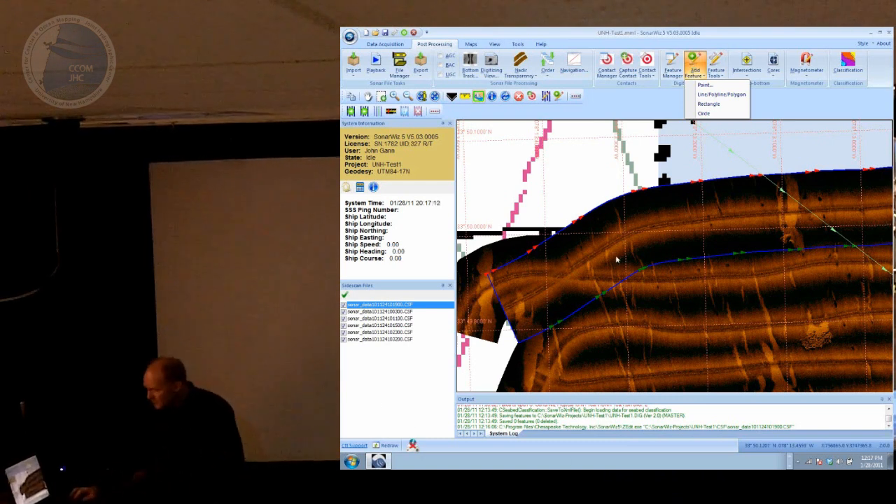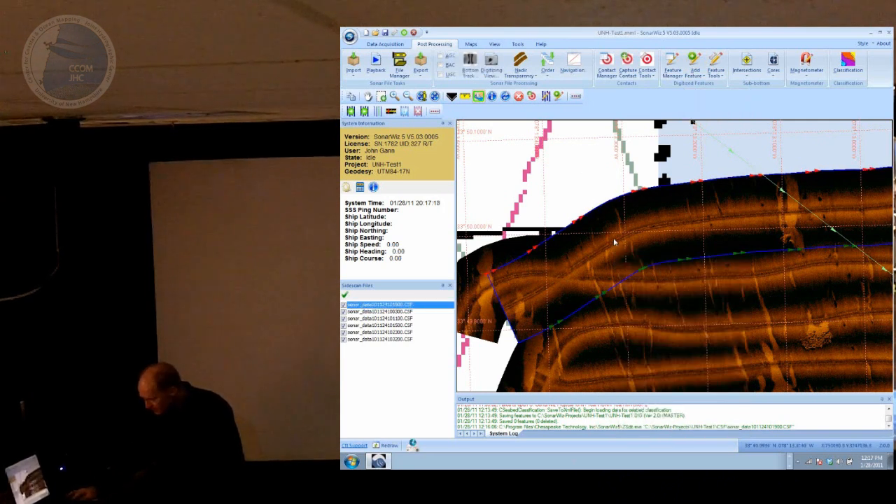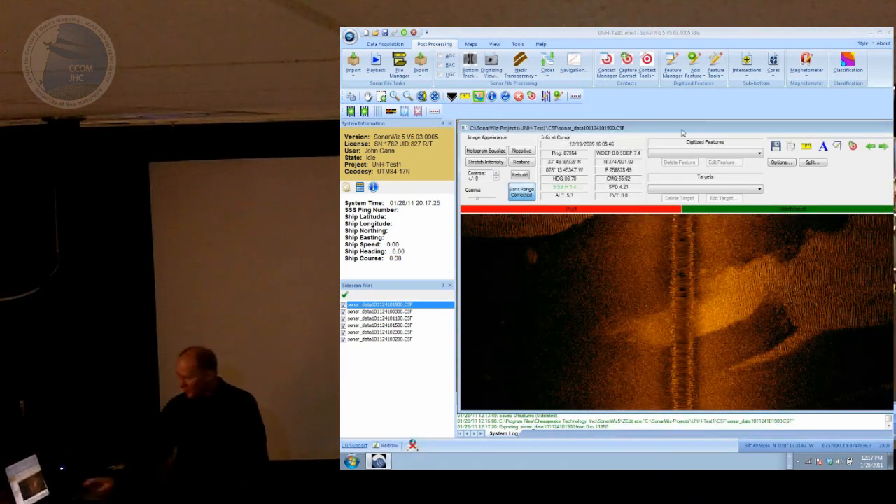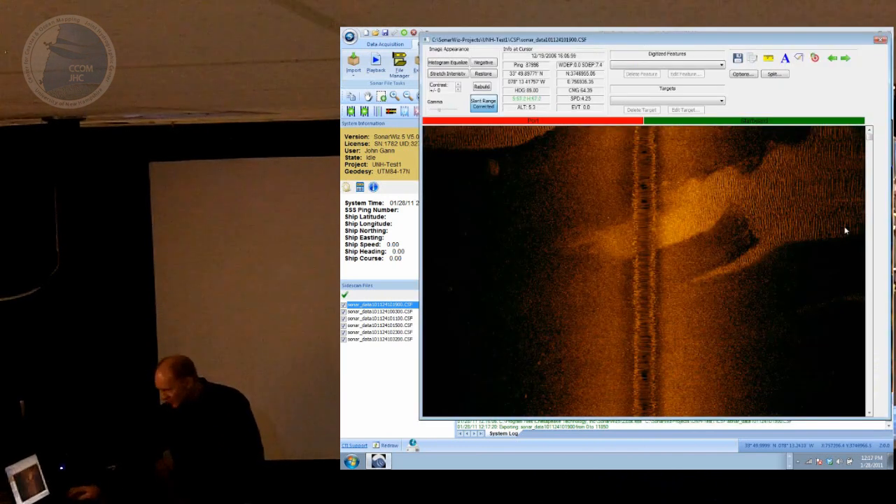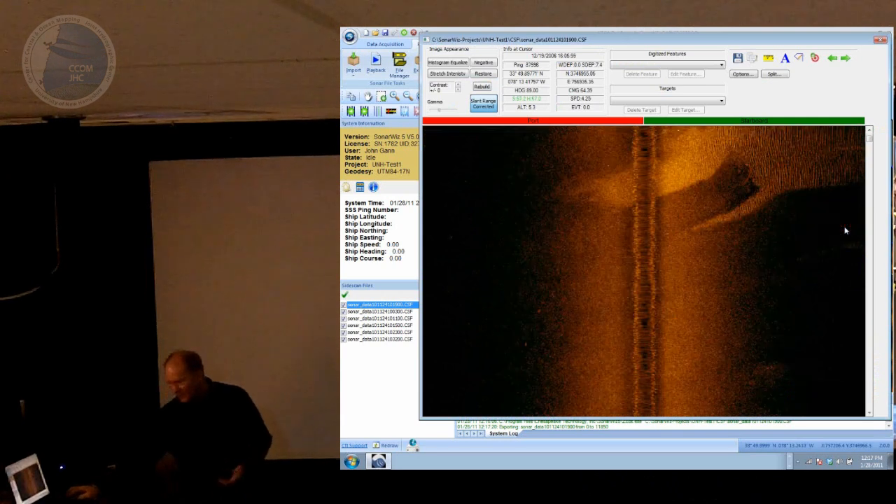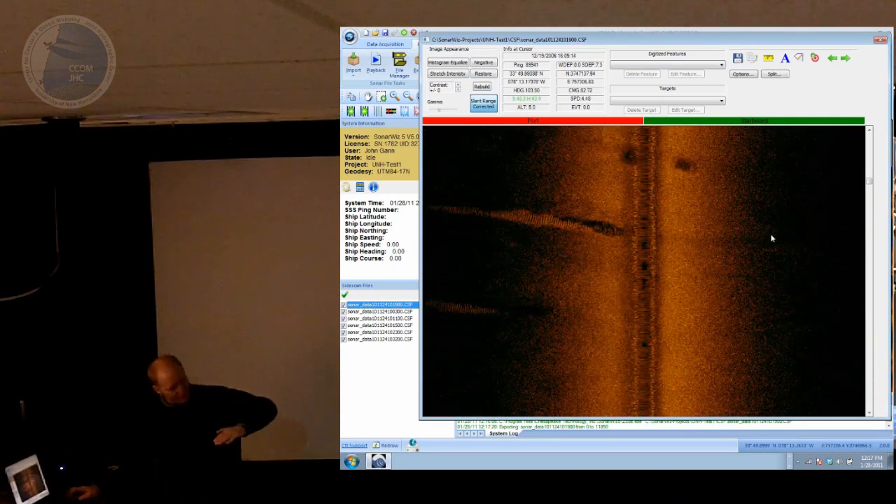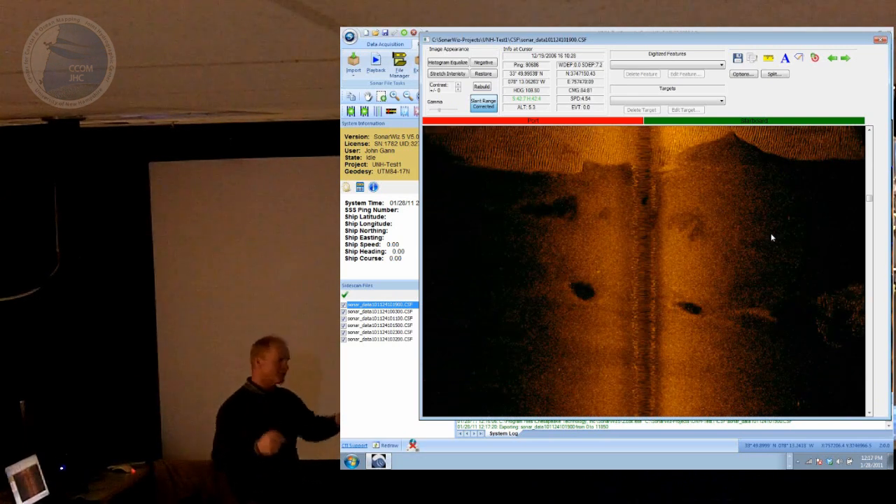Just to give you a demo of the waterfall view, I can right-click on this and say, digitize new features, and it opens up a waterfall. We call this the waterfall view. It's basically just a time series of every ping in the file. So you've got the entire sonar file shown ping after ping after ping, just stacked on top of each other. Kind of like what you would see in real time as each ping comes off the sonar.